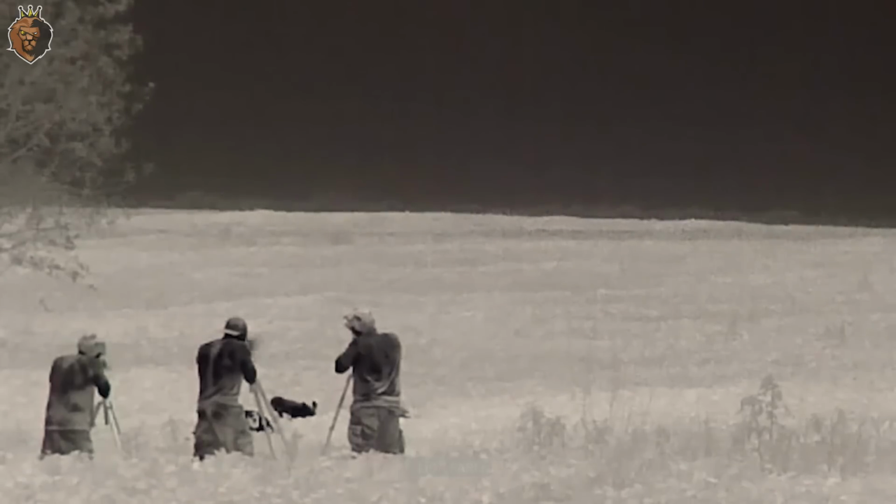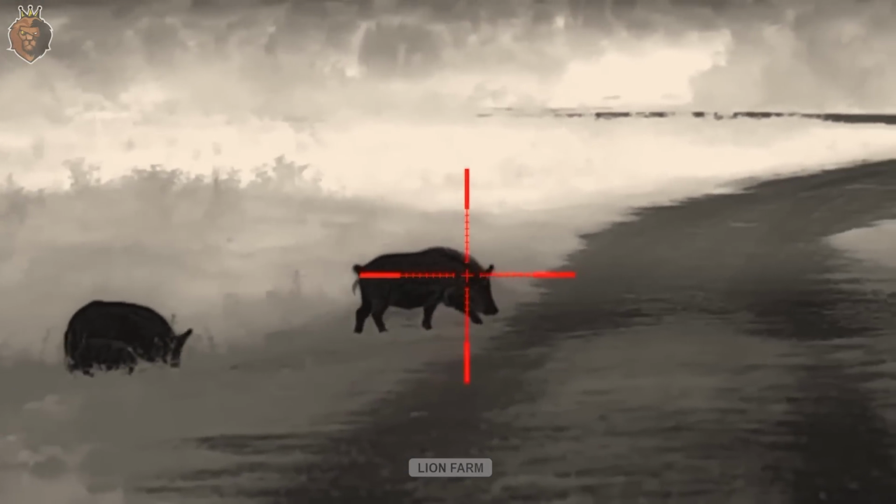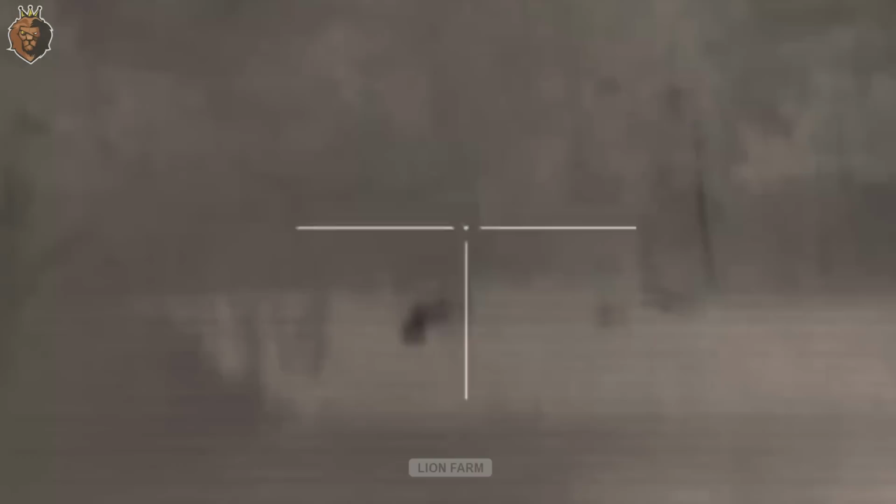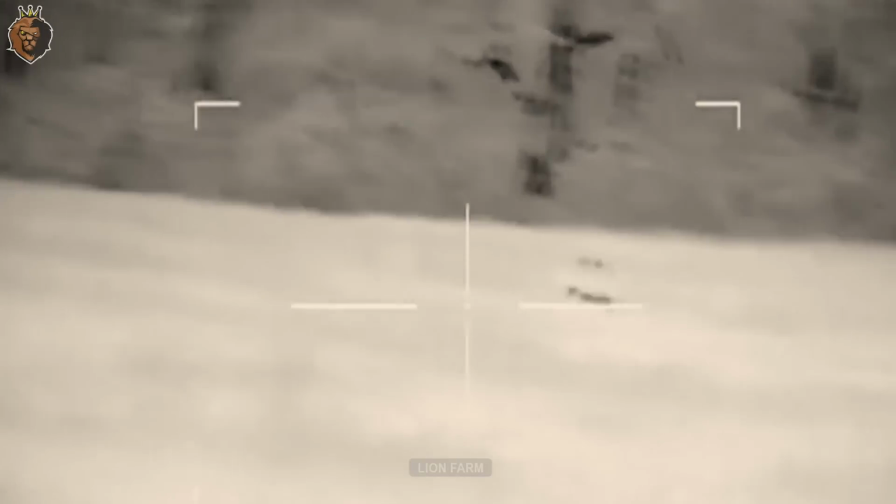A gunshot shatters the silence. Joe and his team coordinate smoothly, aiming at predetermined targets. Several boars are hit and collapse into the tall grass. The rest scatter in a frenzy, running in all directions to escape. The hunt continues under the cover of night.